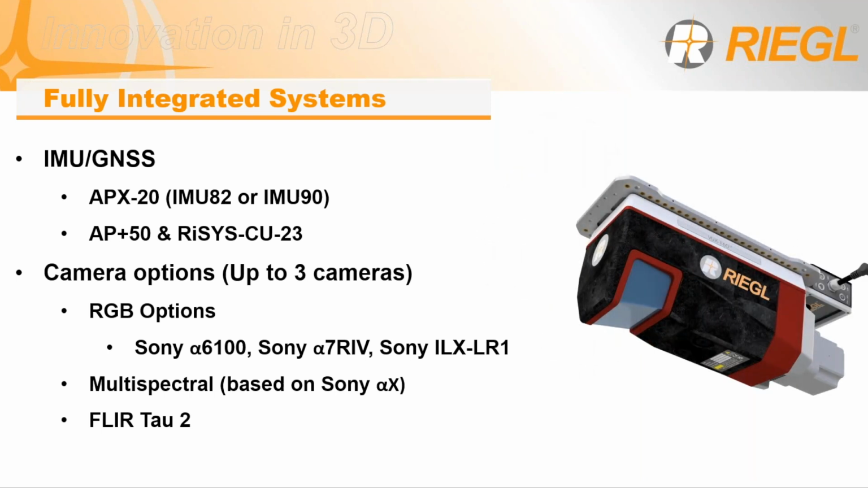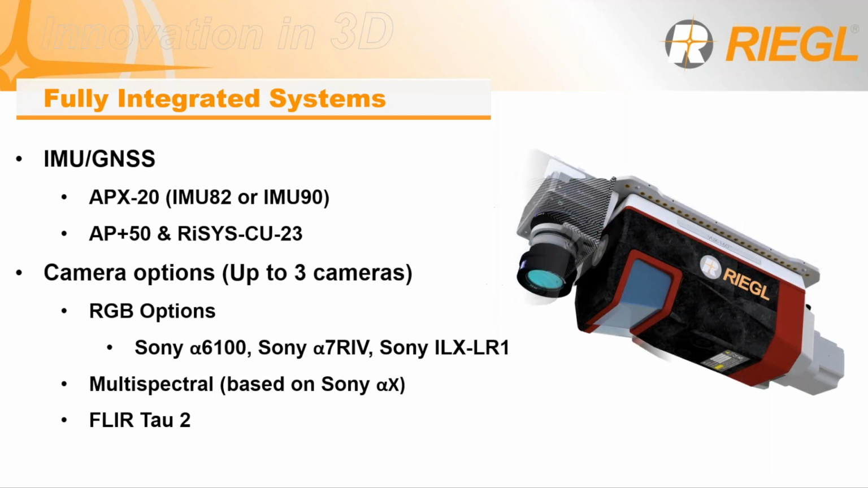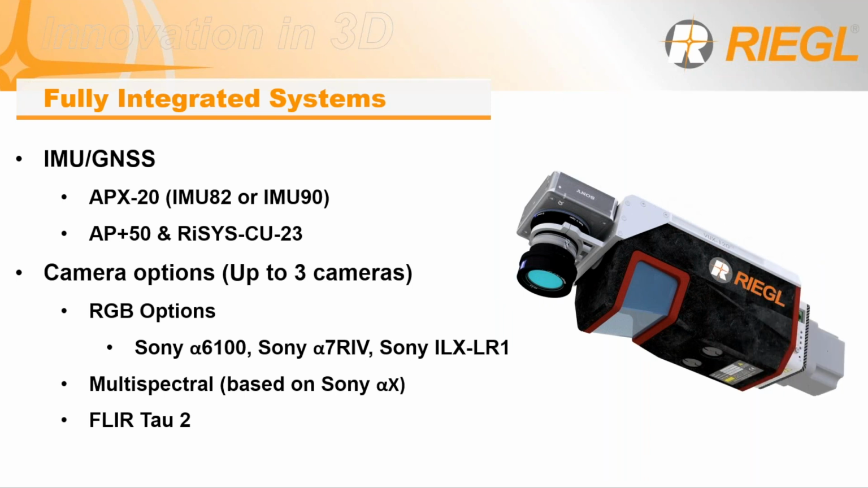With this, we do have several camera options. Up to 3 cameras can be integrated, with options at nadir and oblique, with RGB options such as the Sony a6100, the Sony a7R4, and the new industrial Sony ILX LR1, coming in around a third of the weight of the a7R4, with it being a 61 megapixel camera. You're getting longer flight time with the quality as well.